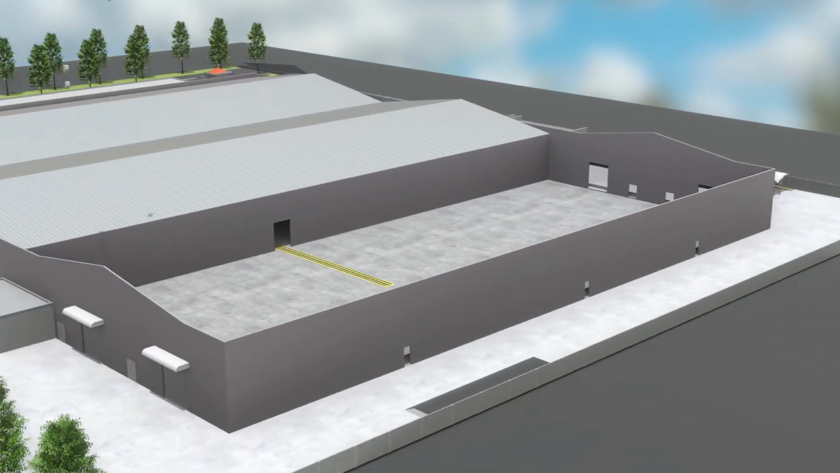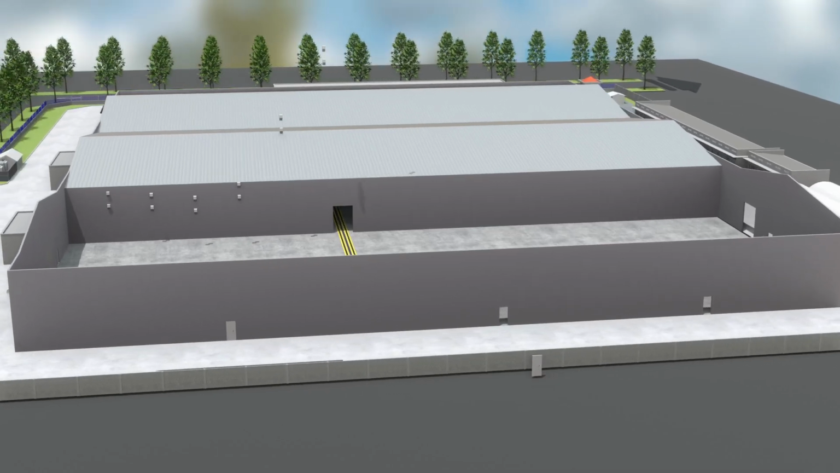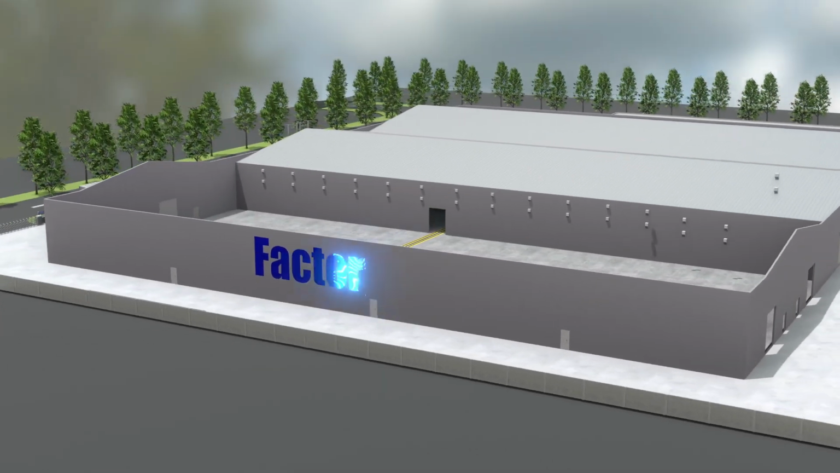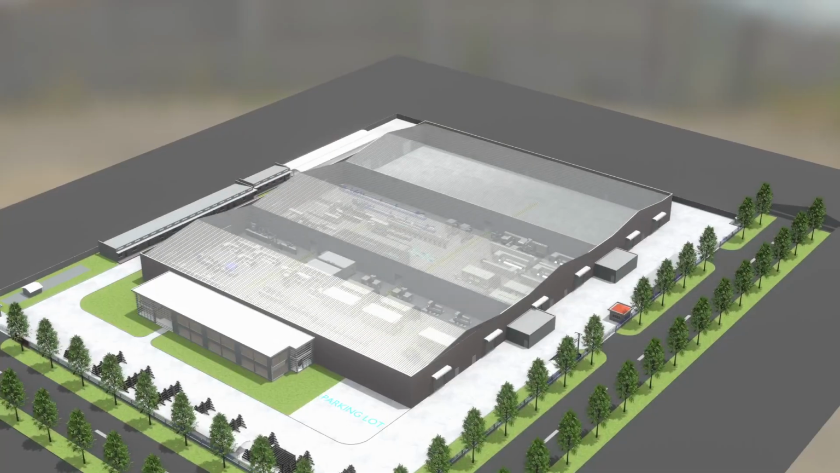In early 2024, we started another expansion, SBOE 3. This will also add over 100,000 square feet and is expected to complete by May 2025.